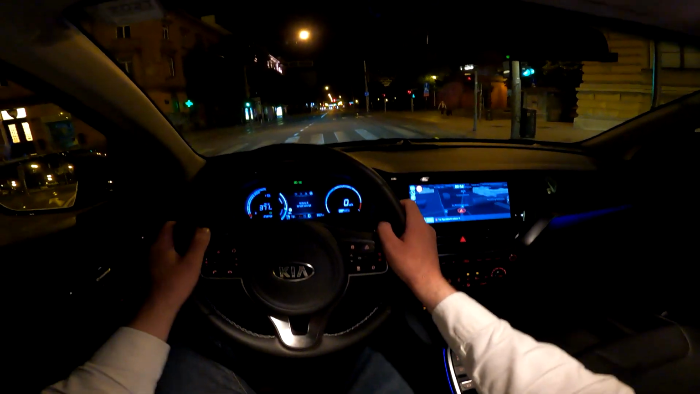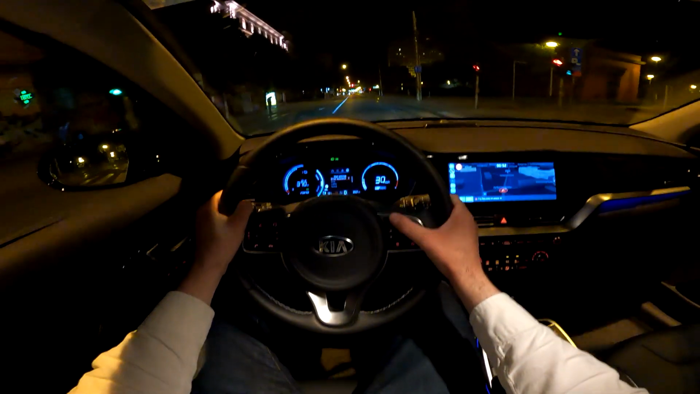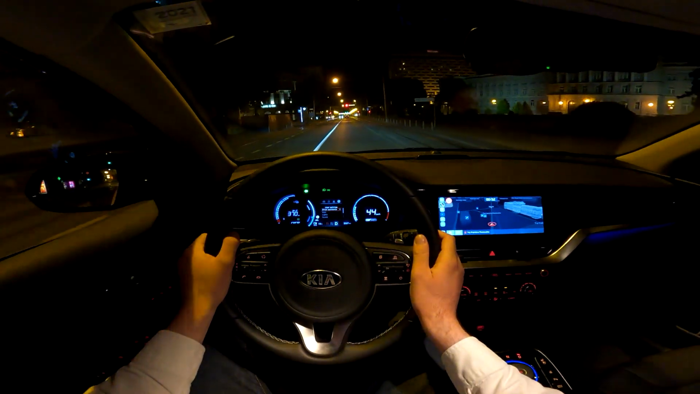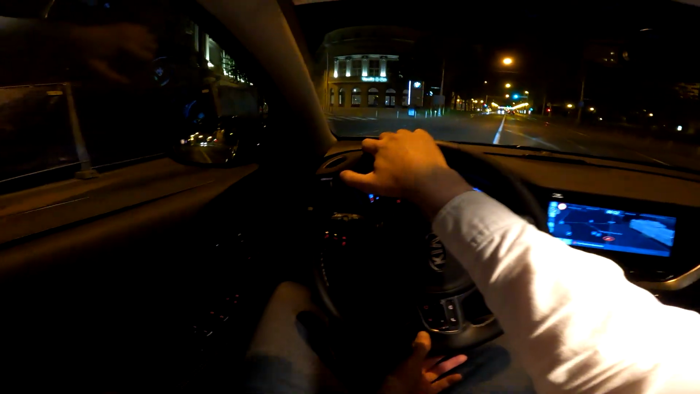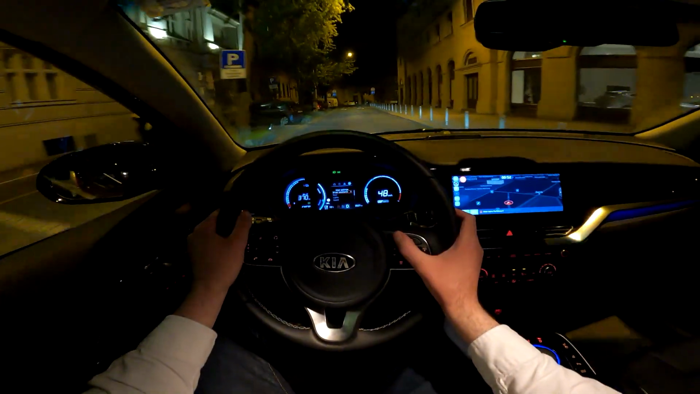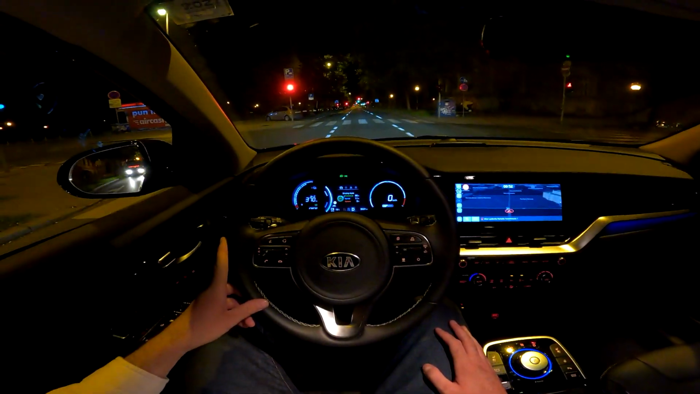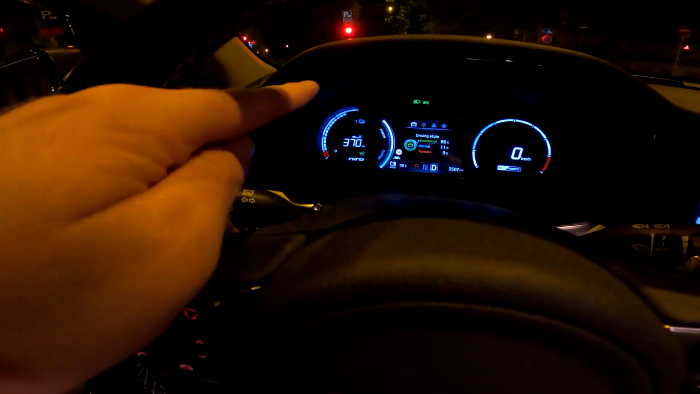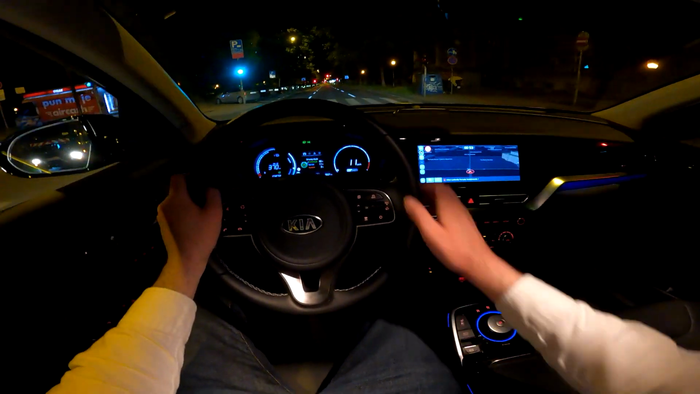And now let's go back to drive, and let's continue to drive. We're driving around my hometown of Zagreb. It's almost 1 a.m. so not much traffic around, which is always nice because we have a peaceful drive like this. And now, while we are stationary, let me show you this. Your battery is on the left, but no percentage.